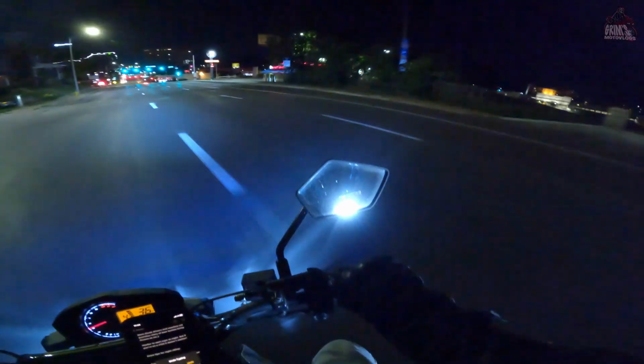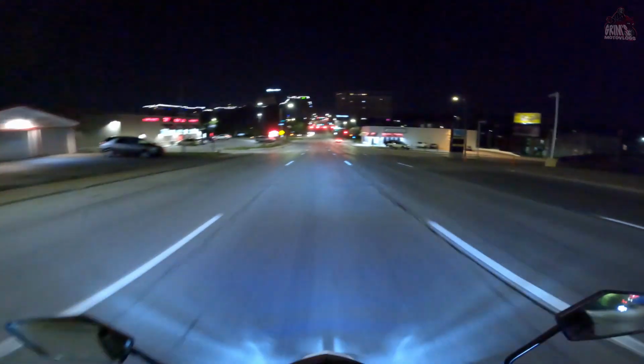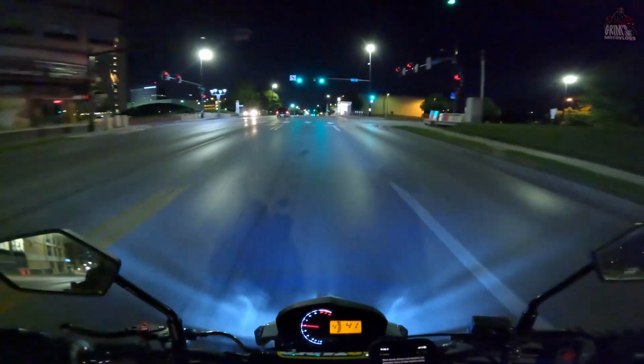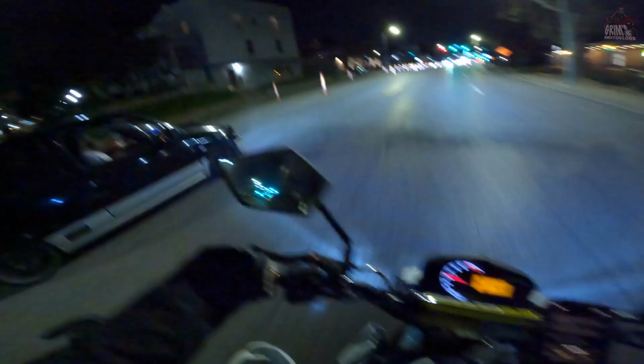Holy crap. Can you see those? Alright, we're gonna get blinded for a second. Ready? Go. Whoa, those are bright. He wants to race now. What is that? Let me know in the comments if you know. It's right-hand drive, that's sick. That's cool. Oh, he turned off.